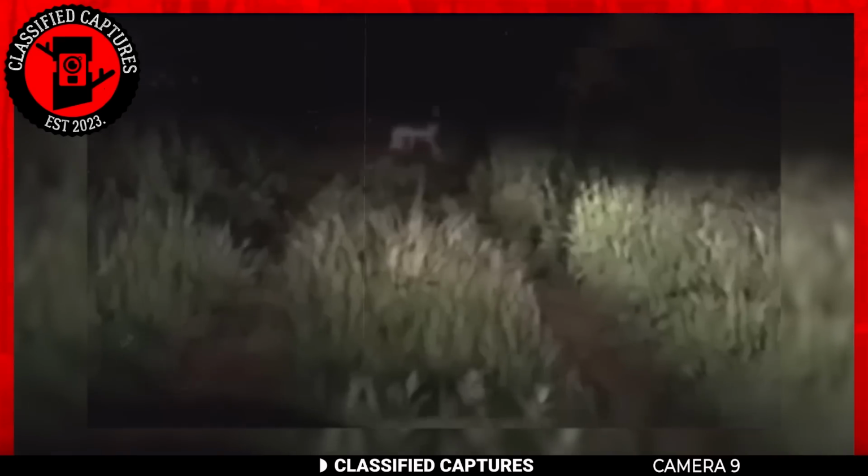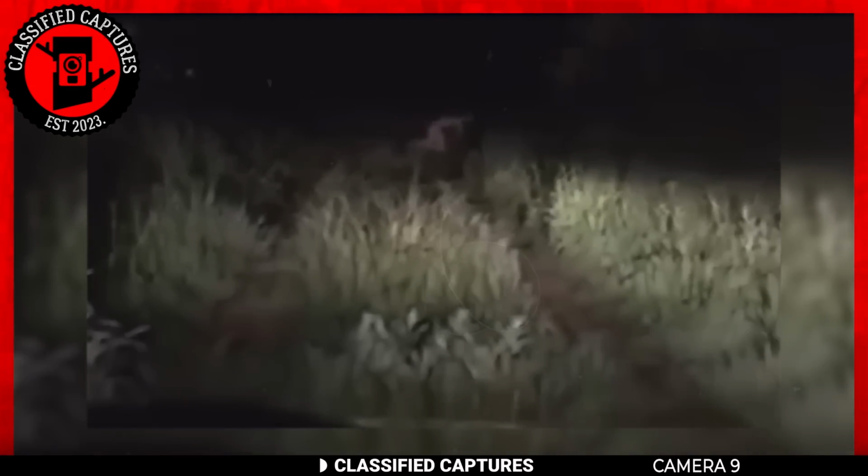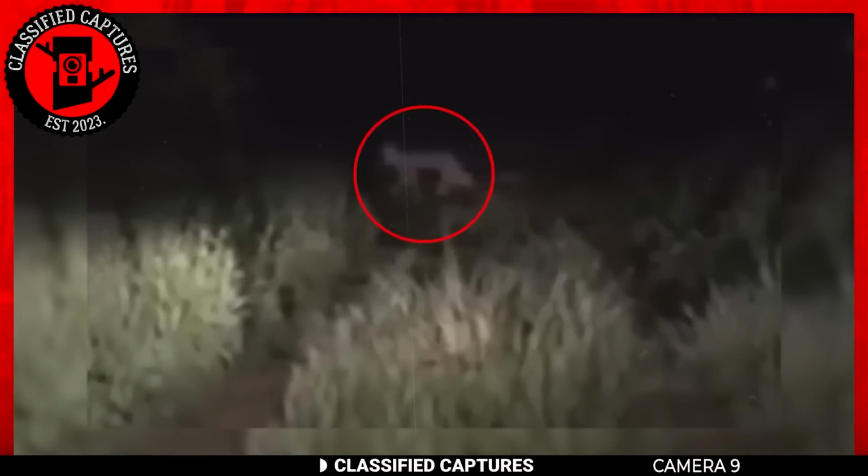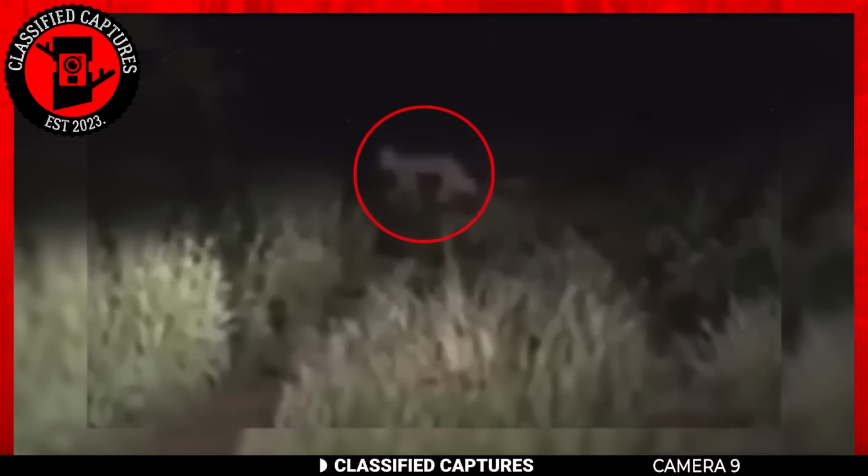Plus, who drives in the middle of nowhere that late and alone? The strong stance to sell this off as a skinwalker makes me think so. I mean, it definitely looks like a man crawling on his knees. But what do I know?